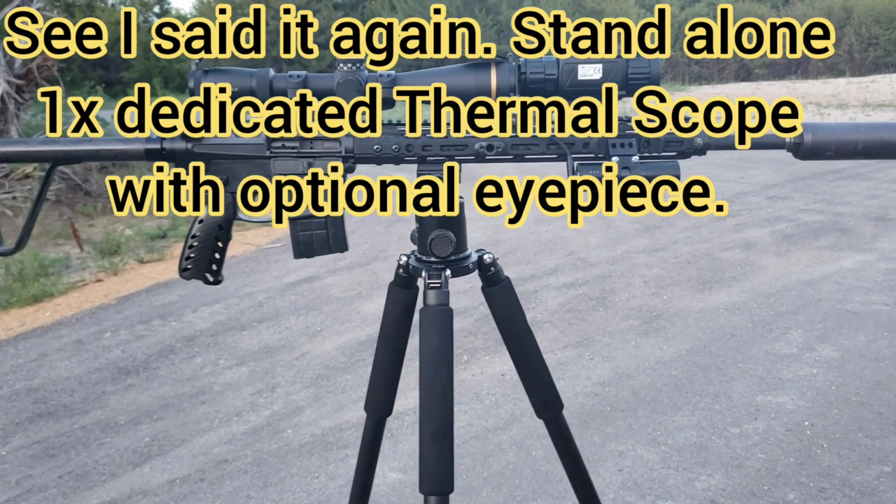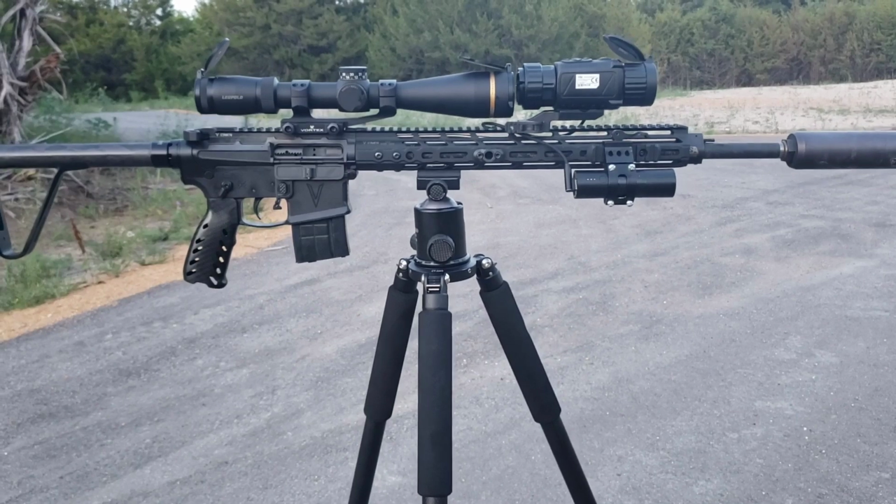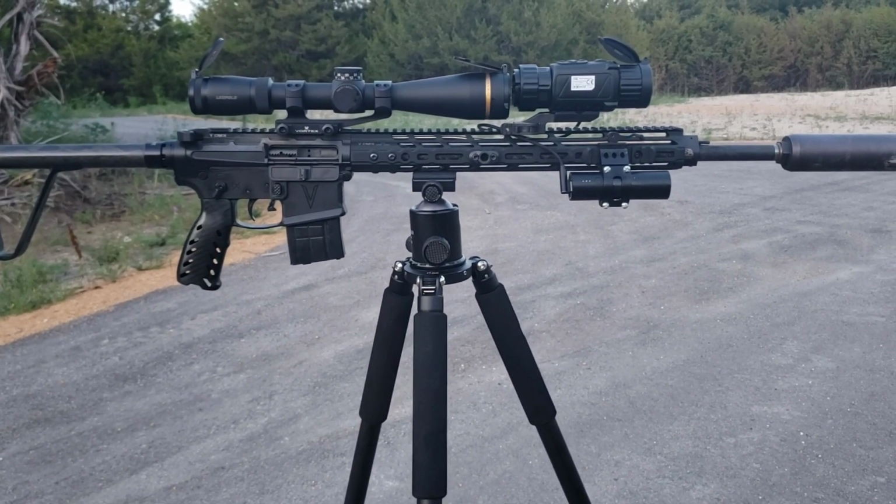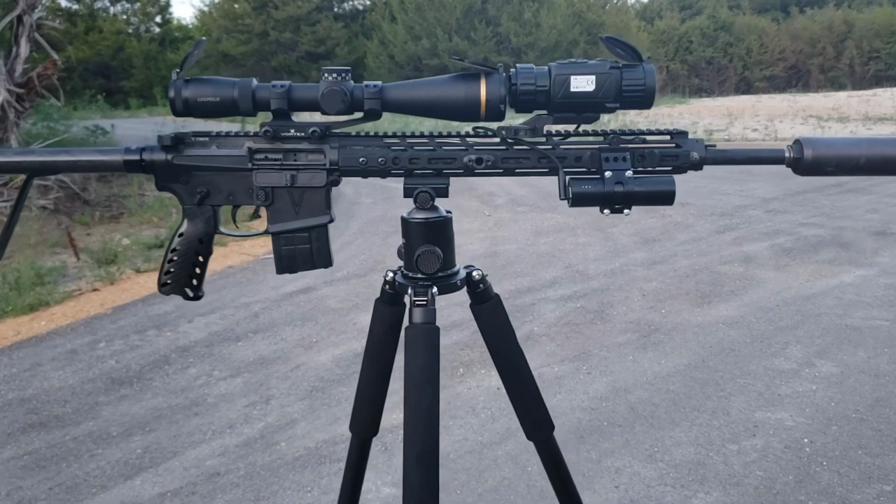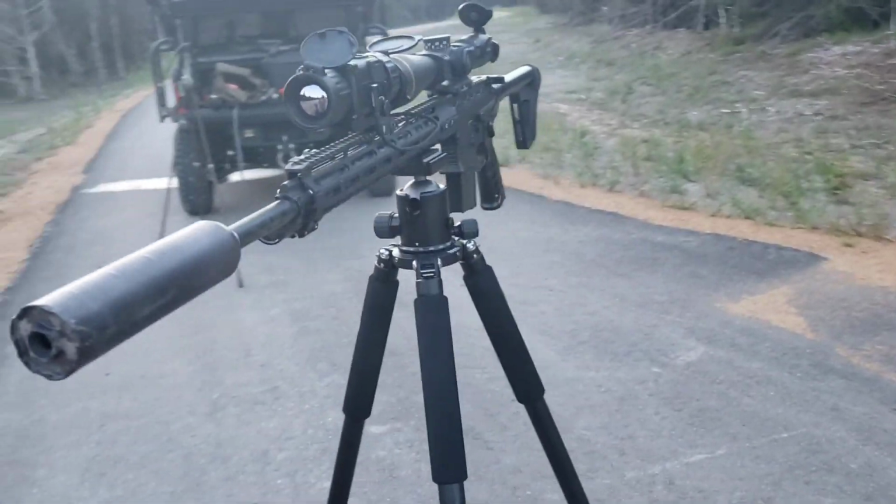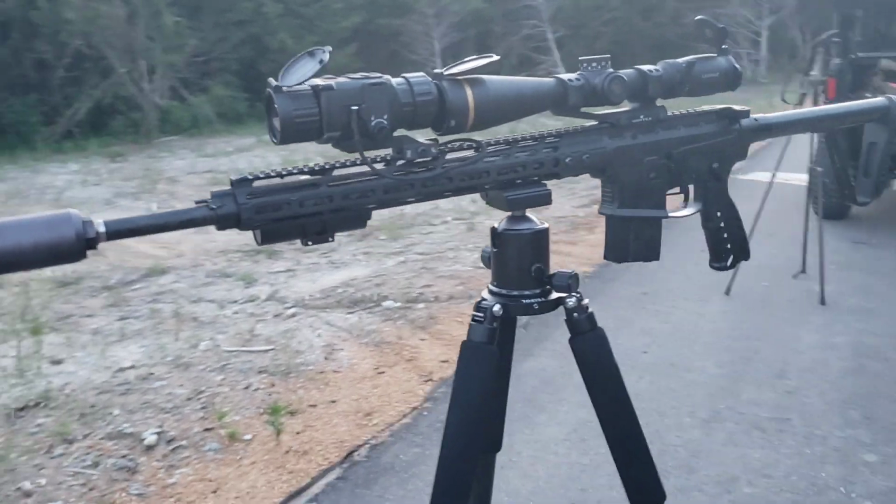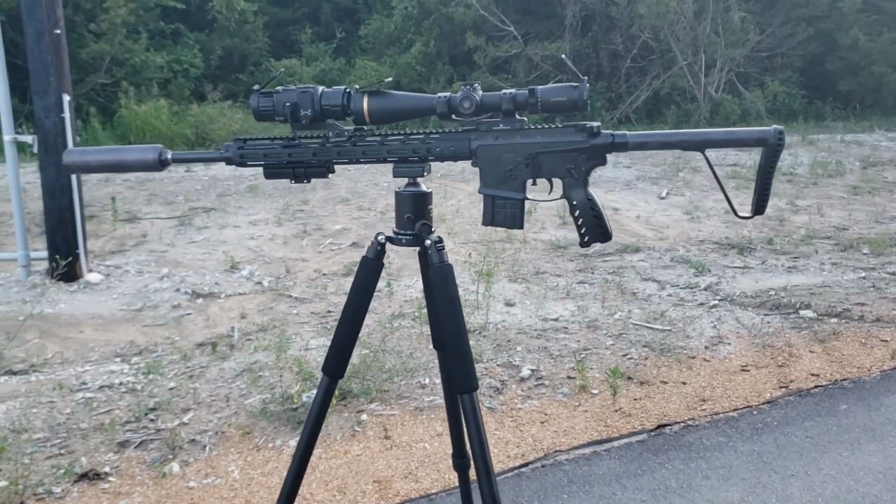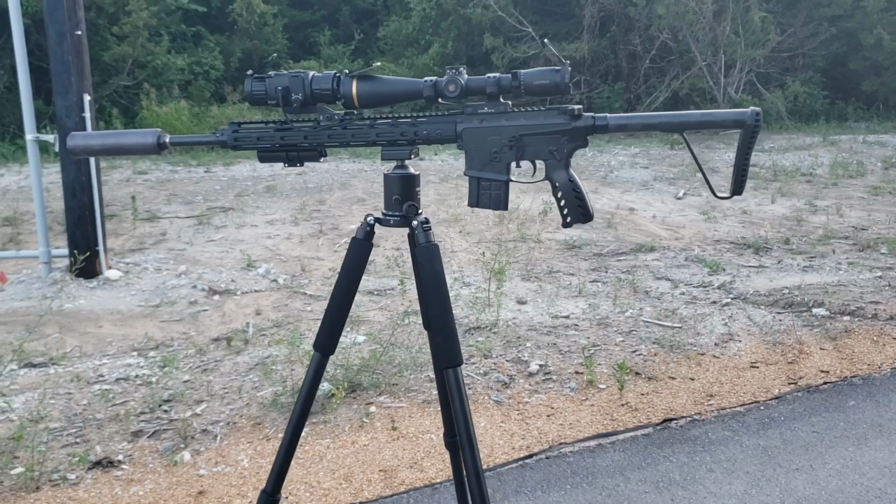I'll know more after hunting with it, but I'll capture a little bit of video here, me shooting at the thermal target, so you can see what I see, which is, to me, it just looks like you're looking through a thermal scope, and there's nothing really surprising about it.